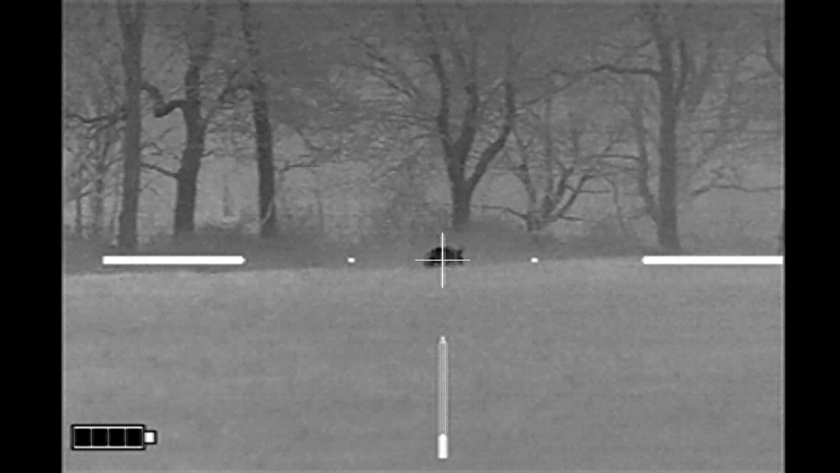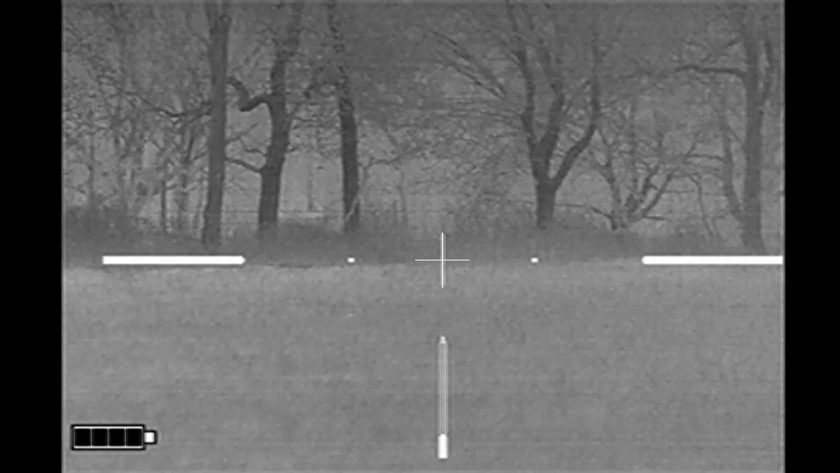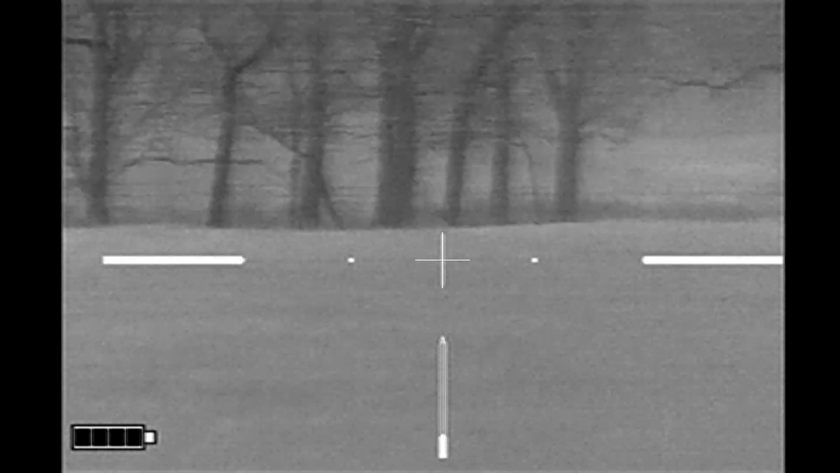Apparently too much lead, and that shot is off the ear of that hog, and it gets away unharmed. And they disappear down into the valley.